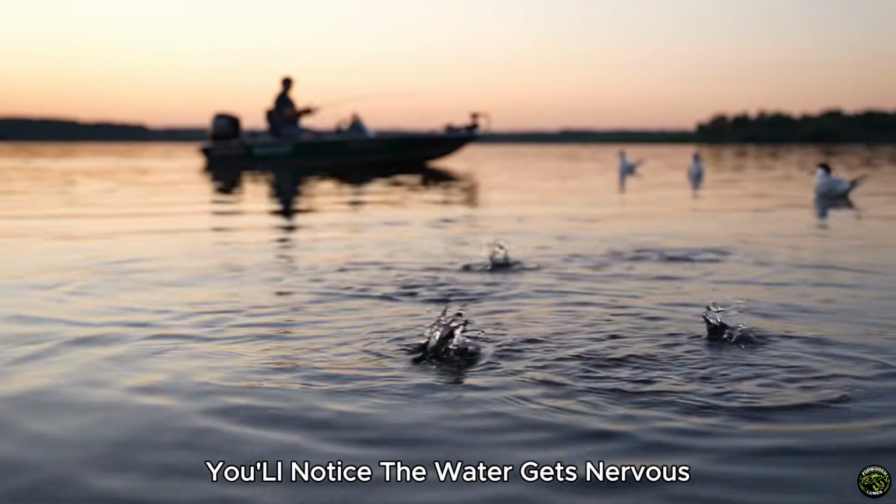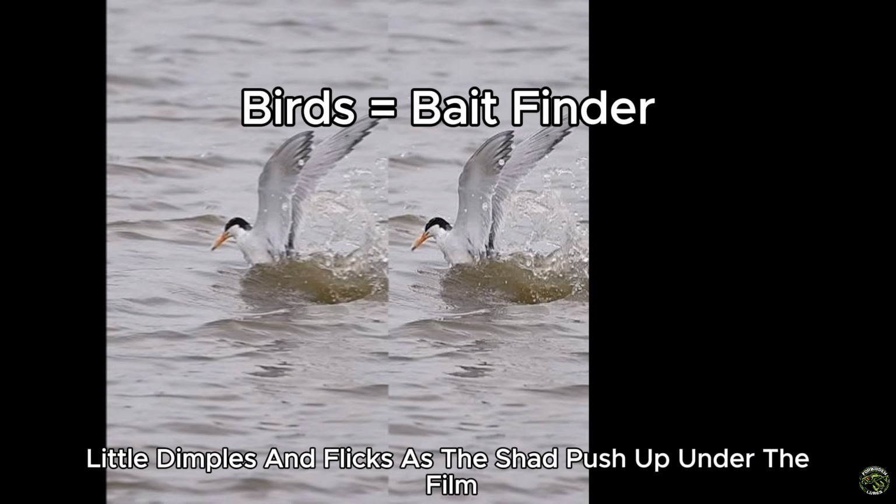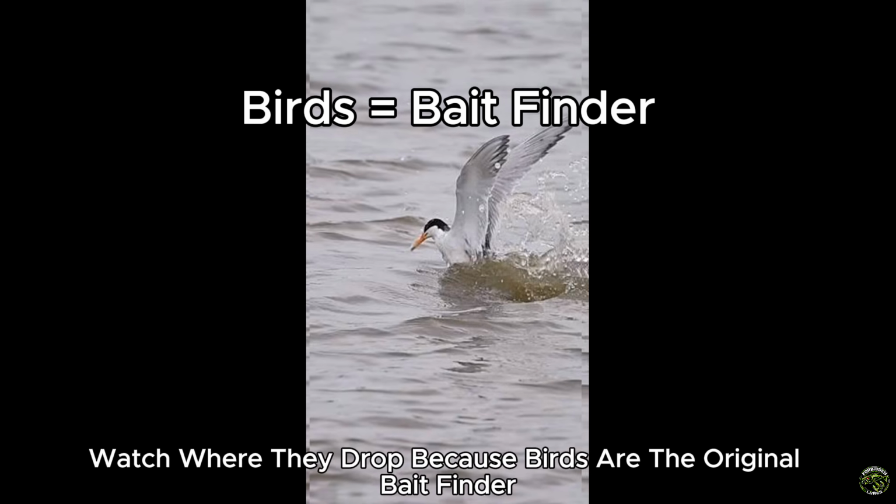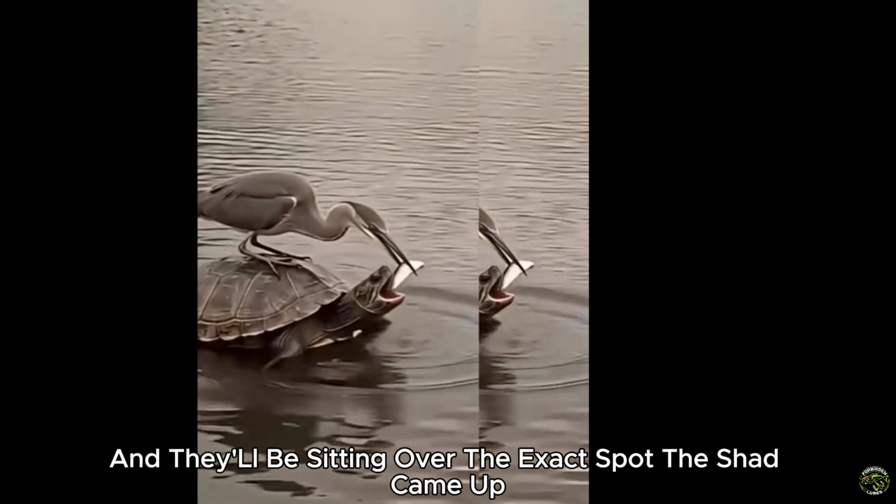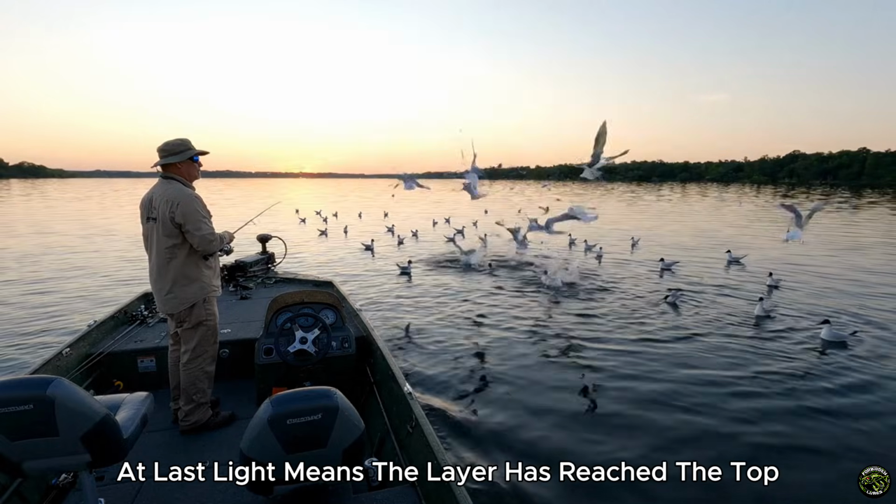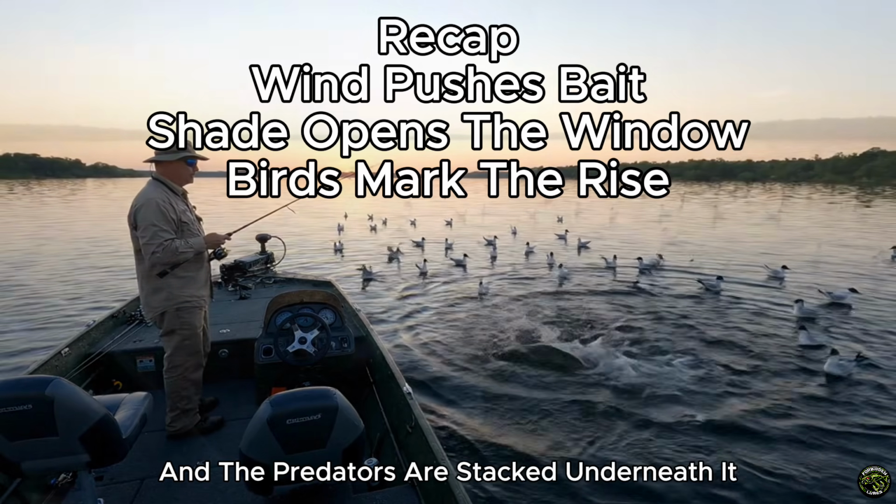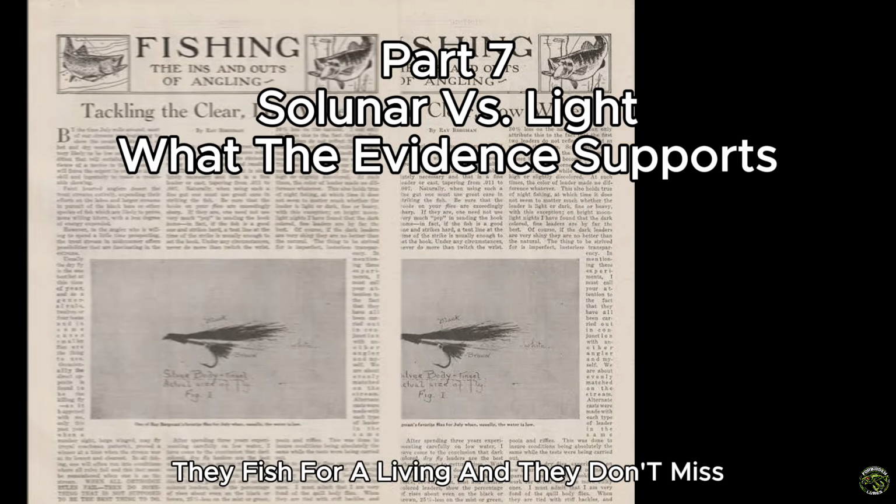You'll notice the water gets nervous, little dimples and flicks as the shad push up under the film. And if there are gulls or terns anywhere on that lake, watch where they drop, because birds are the original bait finder, and they'll be sitting over the exact spot the shad came up before you ever mark it on sonar. Birds working a stretch of water at last light means the layer has reached the top and the predators are stacked underneath it. Point the boat at the birds. They fish for a living, and they don't miss.